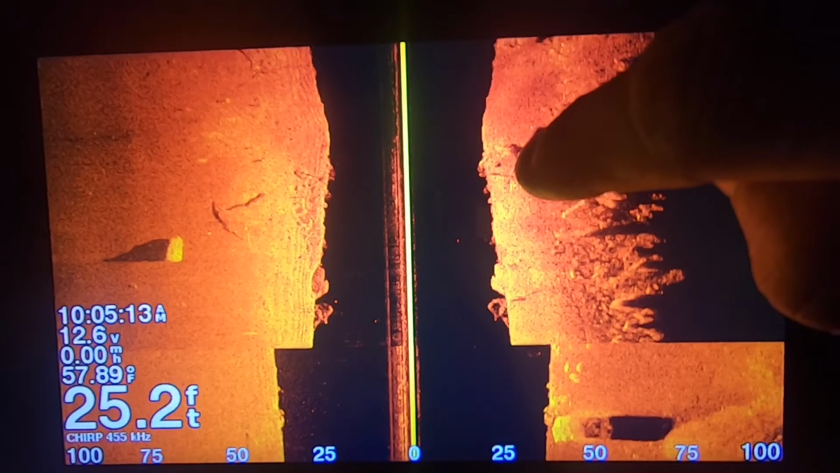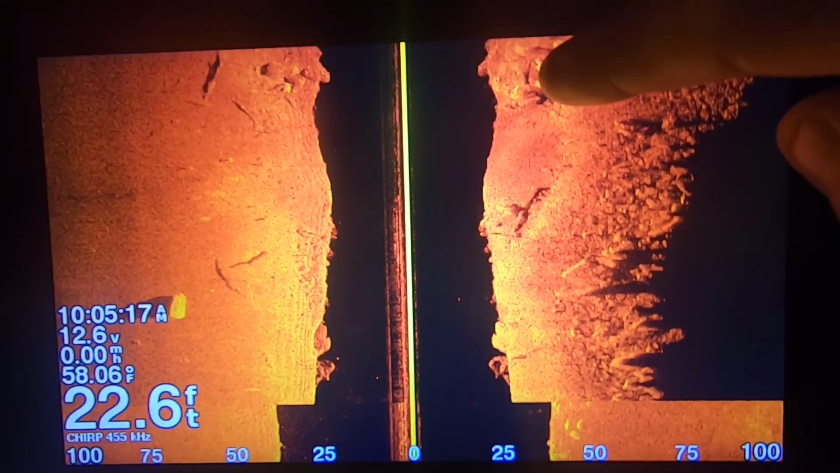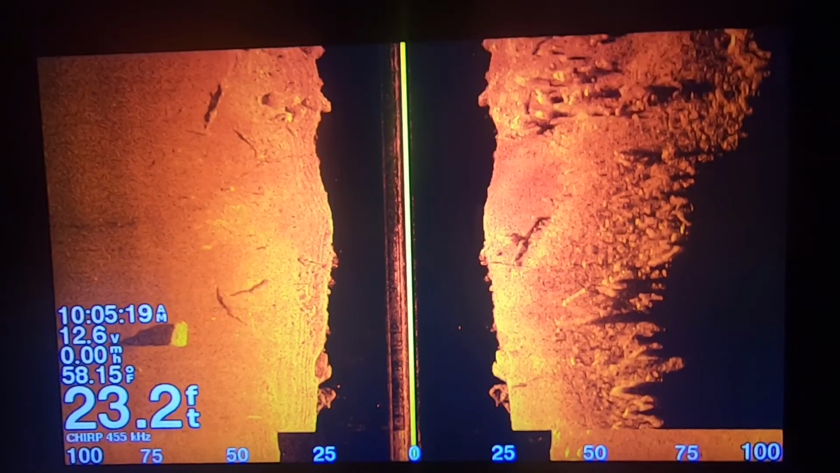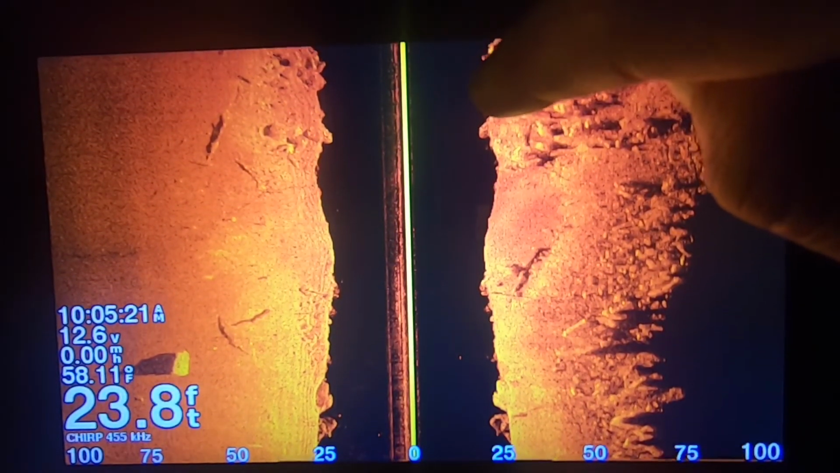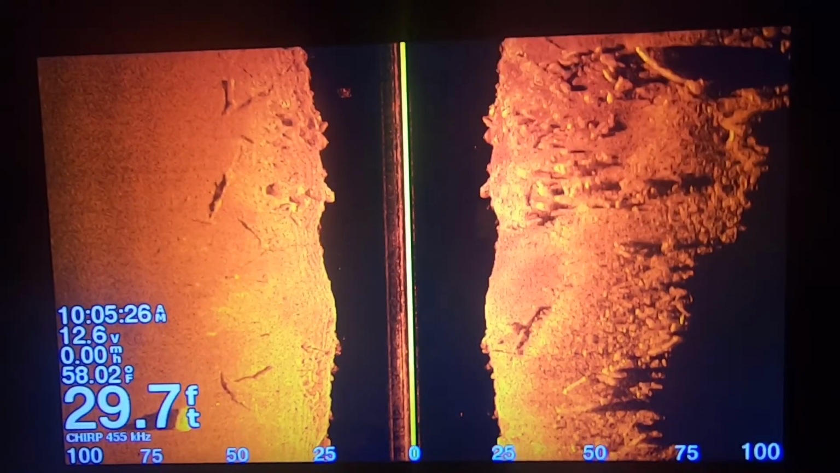There's a tree right here, a fallen tree, see? There's a rock pile coming into view right here. There's a fish right there, believe it or not, or something sitting right there. There's a ball or something sitting right there.